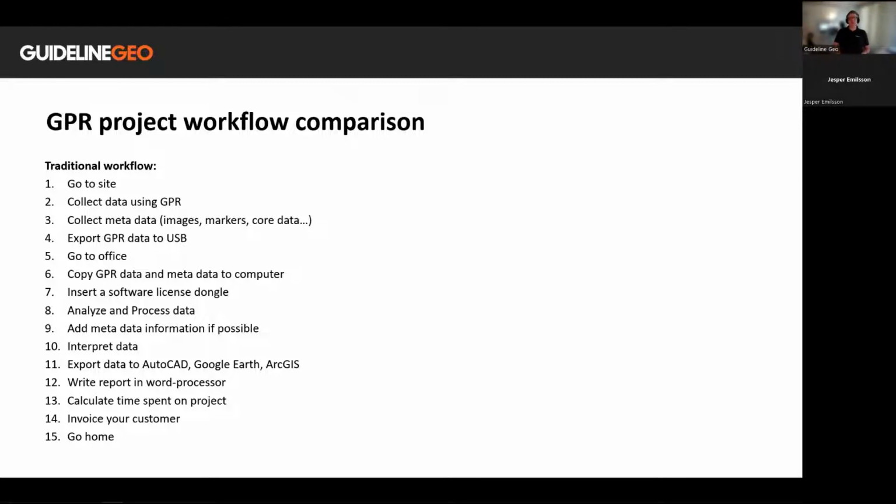You will analyze, process the data, add the metadata that you collected while in the field. You have to interpret your data. Then you will export it to, let's say, for example, AutoCAD, Google Earth, or ArcGIS as 3 examples. You would write a report in a word processor, calculate the time spent on the project, invoice your customer, and then you can go home. But quite a lengthy workflow and a lot to do while in the field.